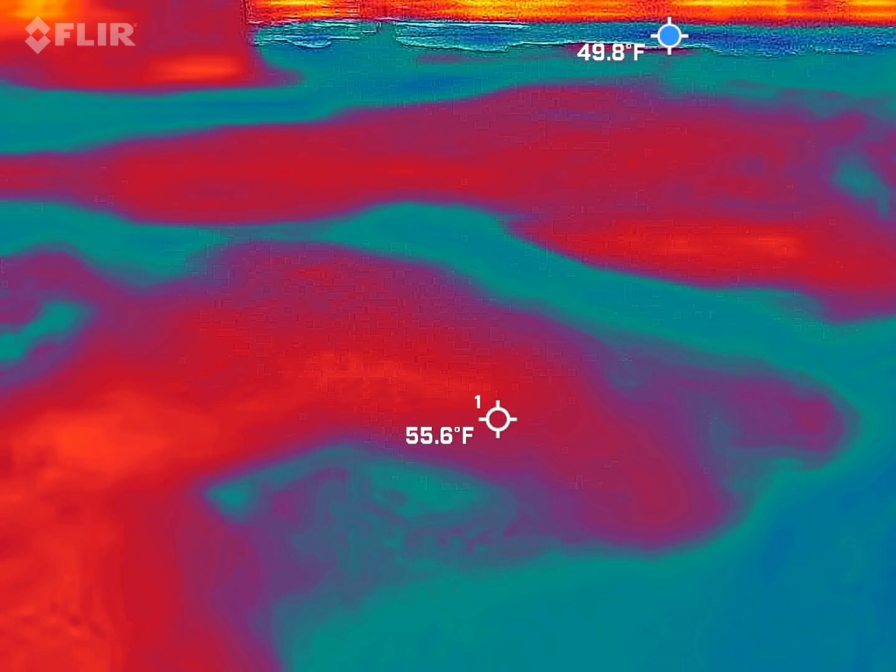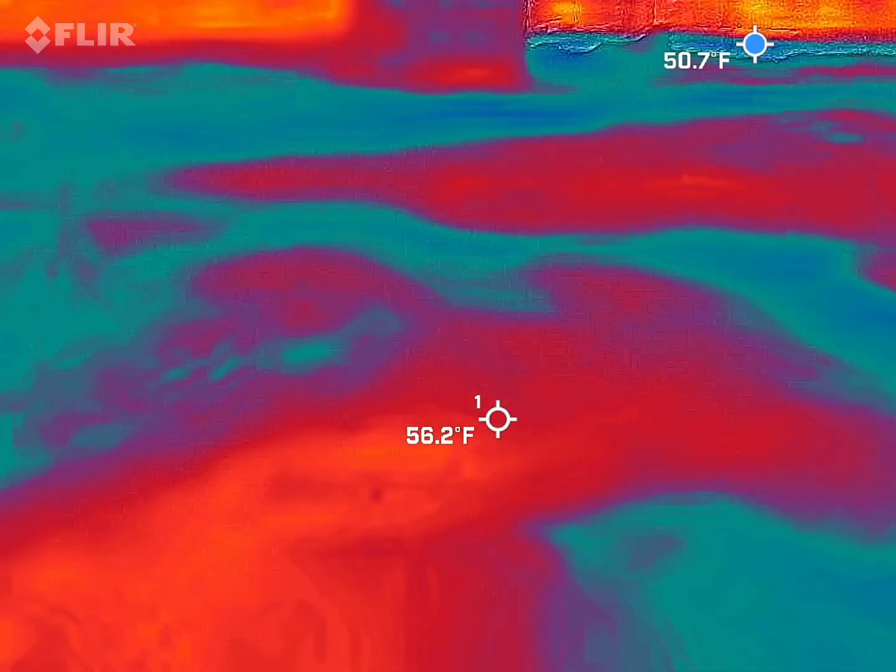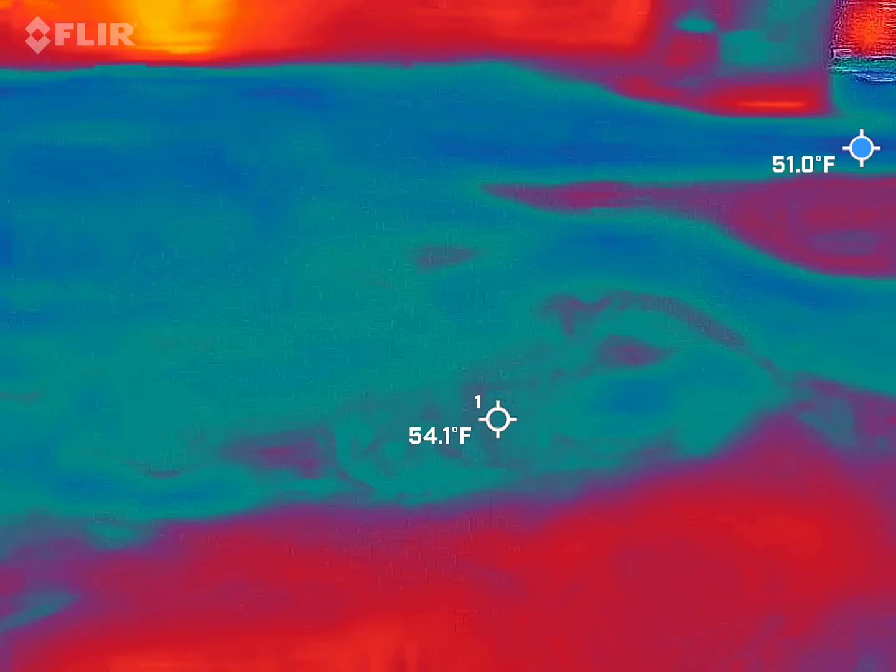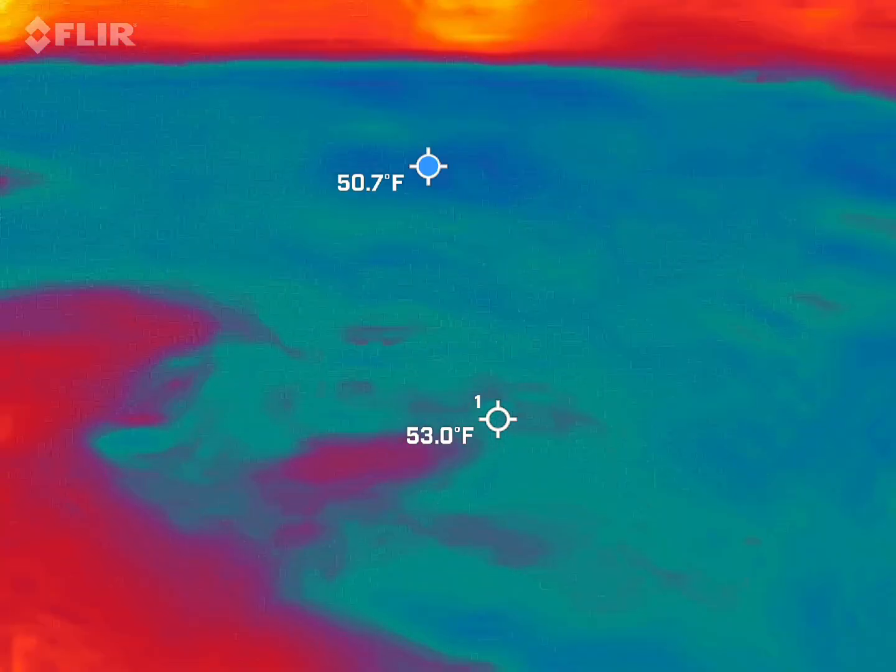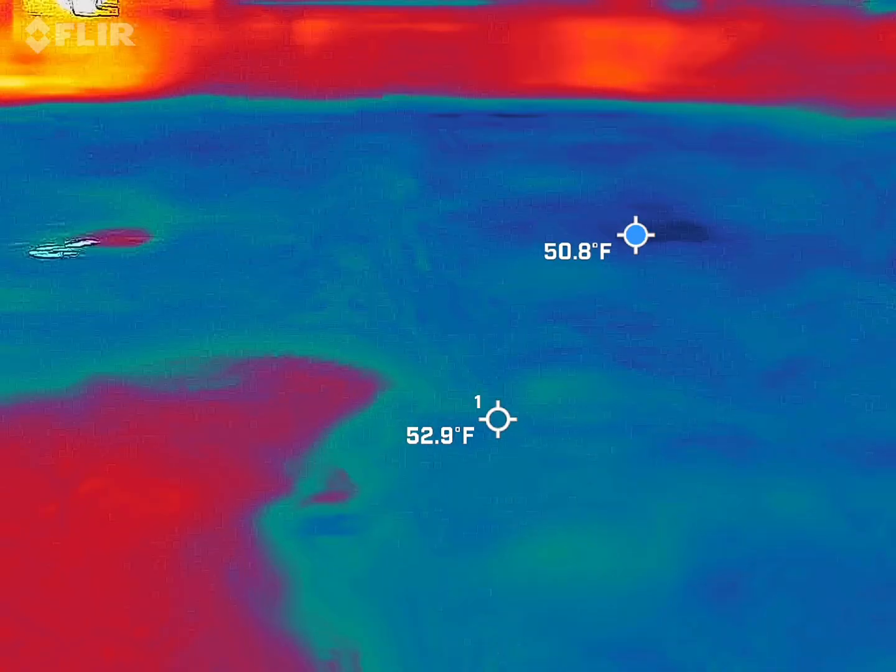Switch meters, because that other one's only reading zeros everywhere, and it didn't make any sense. It should at least have some 0.1s, 0.2s or something.